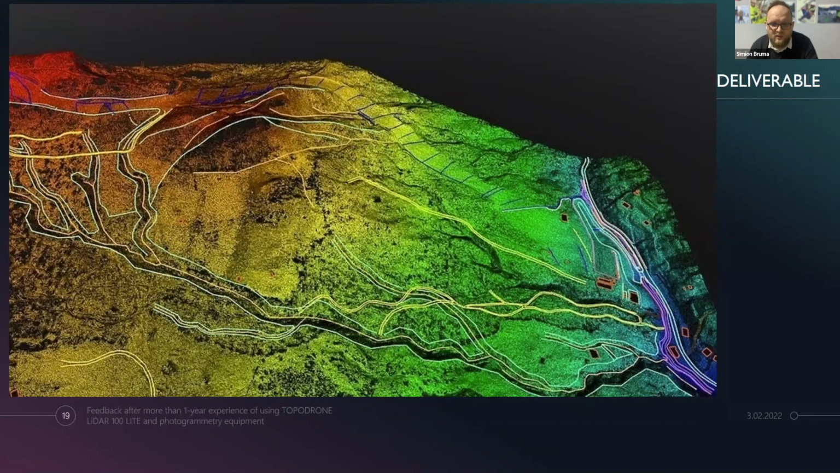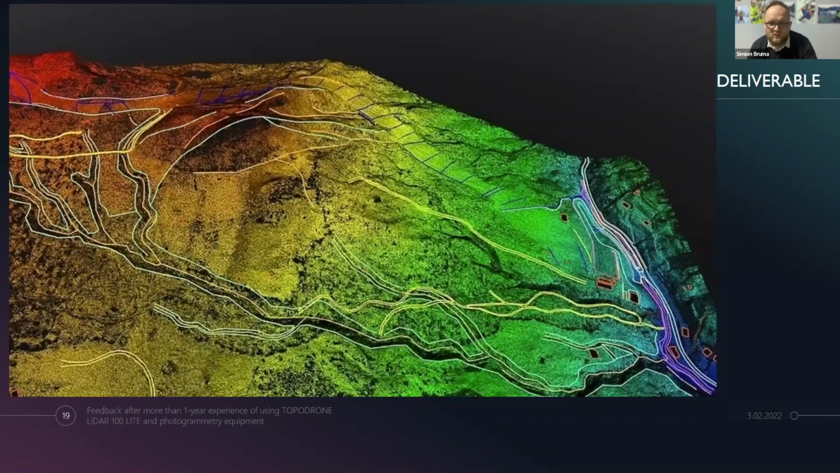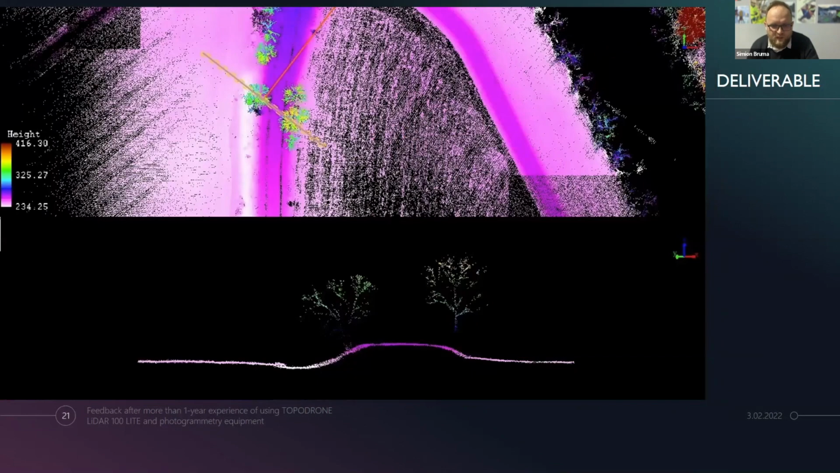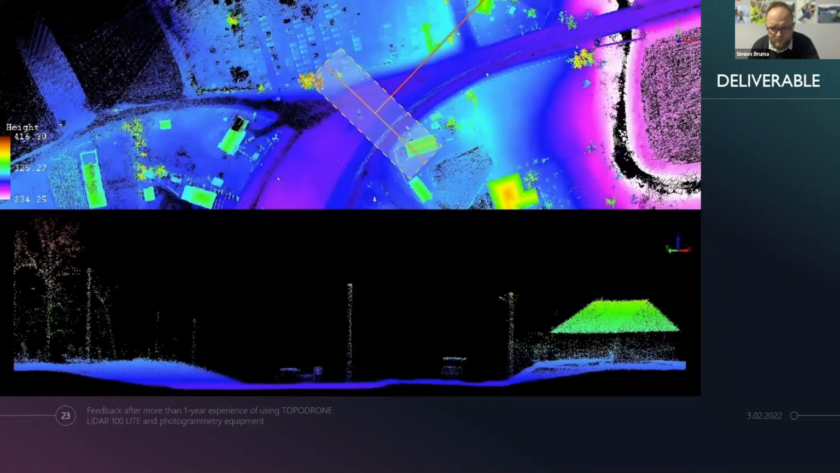I flew over the forest, a conifer forest. It's very easy to obtain a good DTM and also a DSM model, depending on what our clients or your clients will do. Here is also a cross section nearest to the road. It's very easy to have a visualization. This is the DTM after classification of the ski resort.